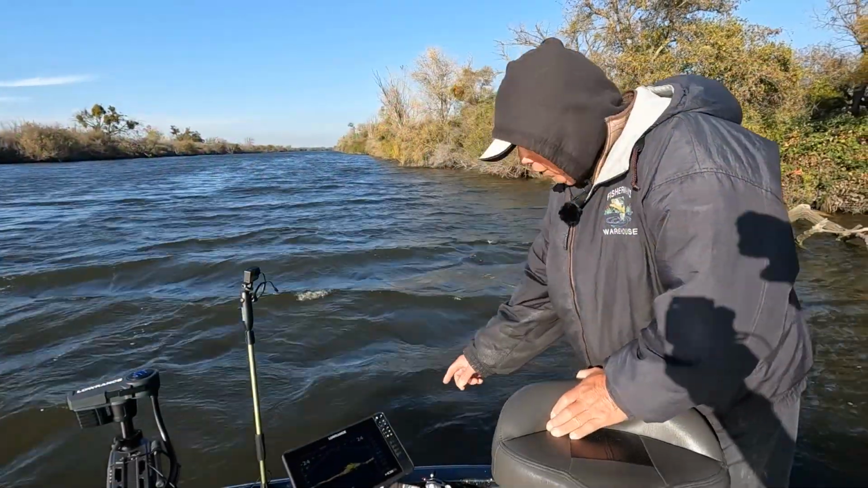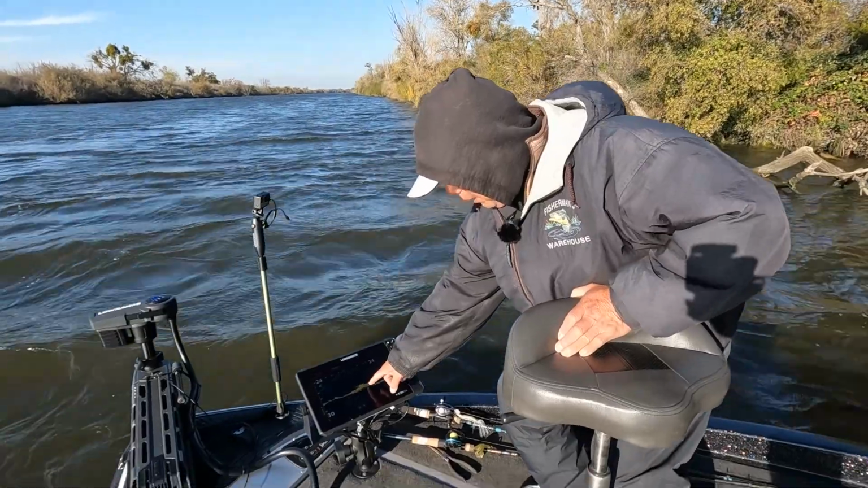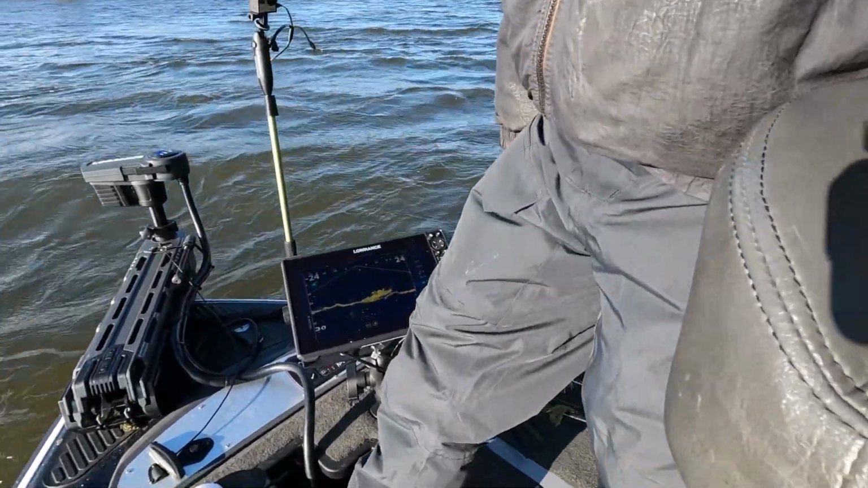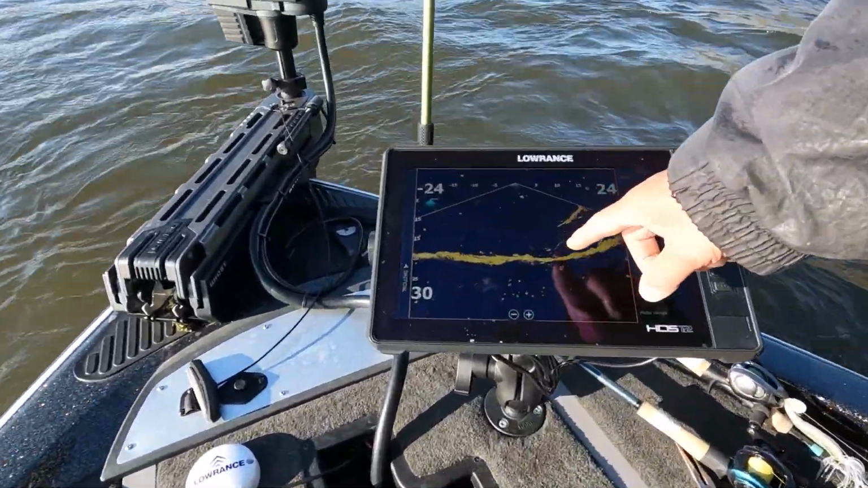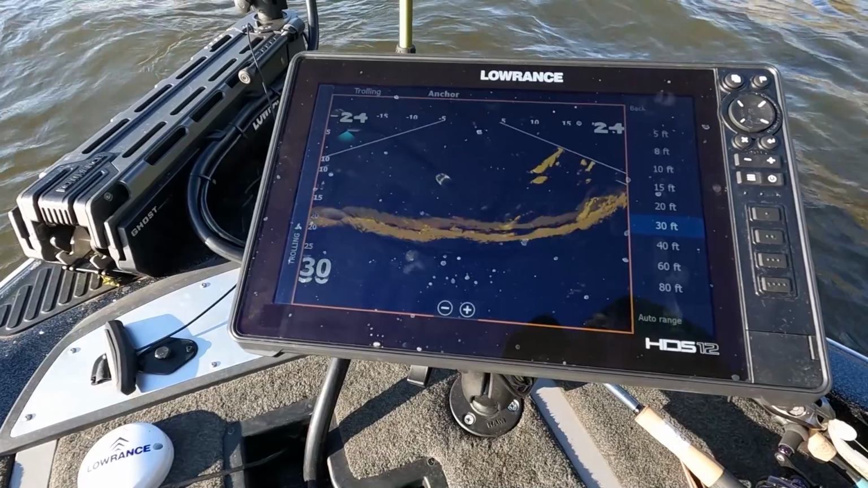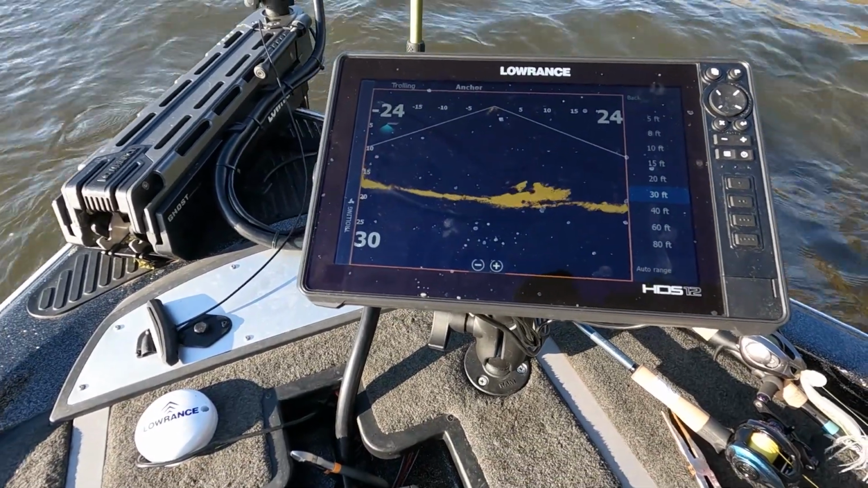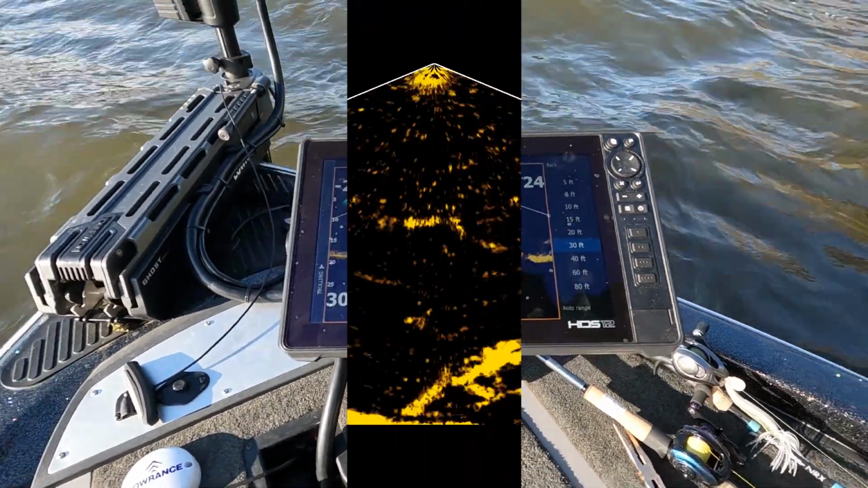I'm looking at the live target now. I put the boat on spot lock. You're going to see a brush pile here. You're going to see a tree over here. I'm going to go in. This is a tree, and then I'm going to spot lock it. And we'll sit here because the current's pushing this way. And there's a brush pile right there, and the tree is right on this side.